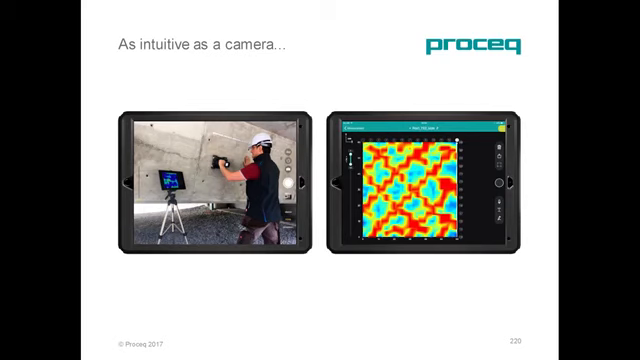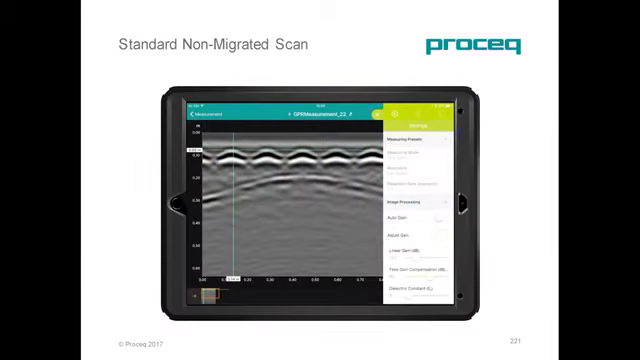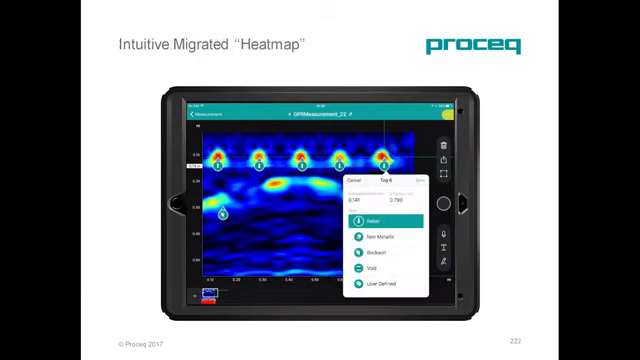Press one big button, and you can enjoy the real-time scan and get a result. As a result of the scan, we have the traditional migrated B-scan, where a hyperbolic reflection will be presented when rebars are detected. You can also switch to heat map, where defects and objects are clearly shown in 2D imaging.